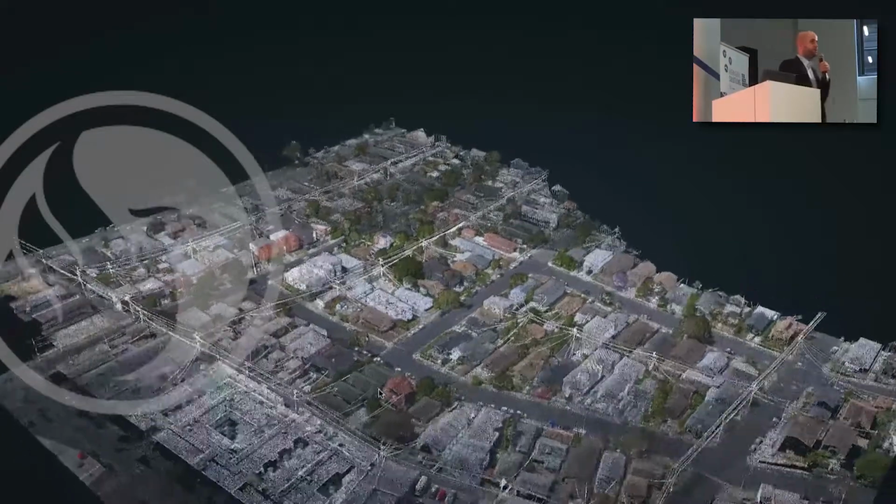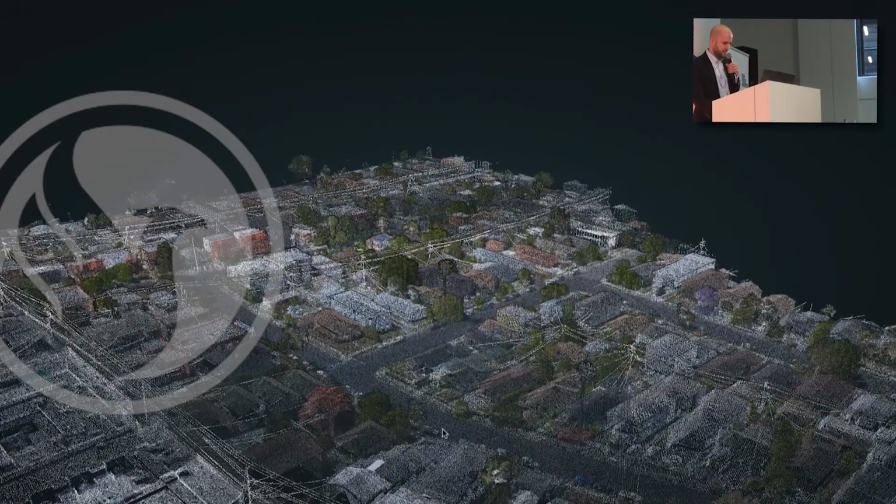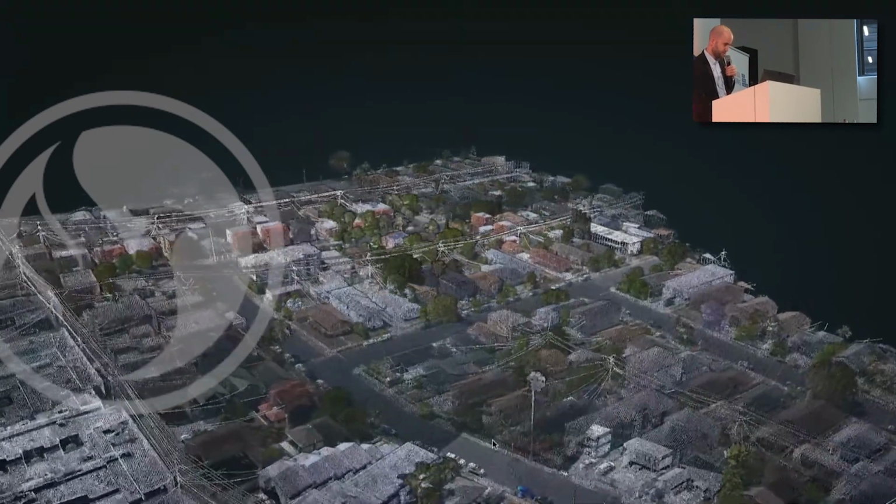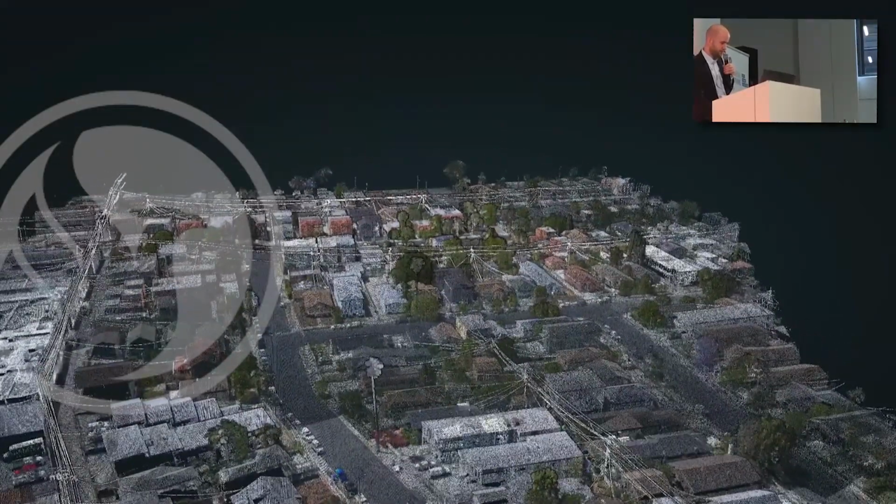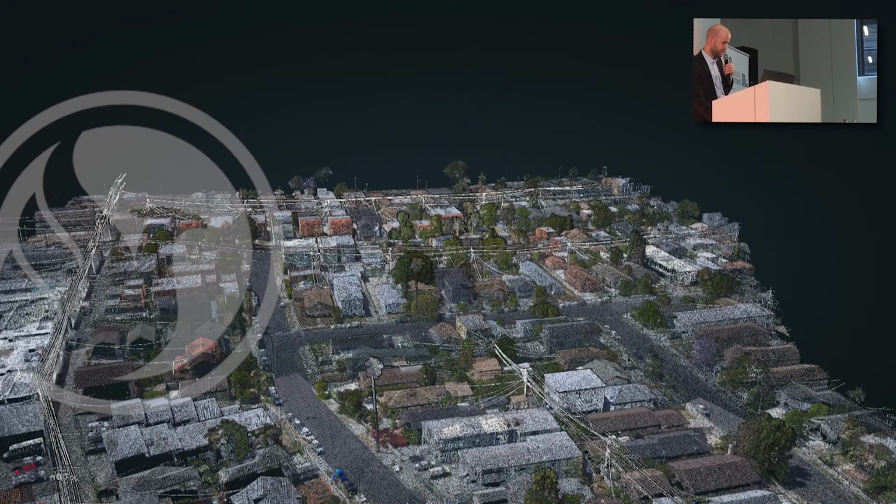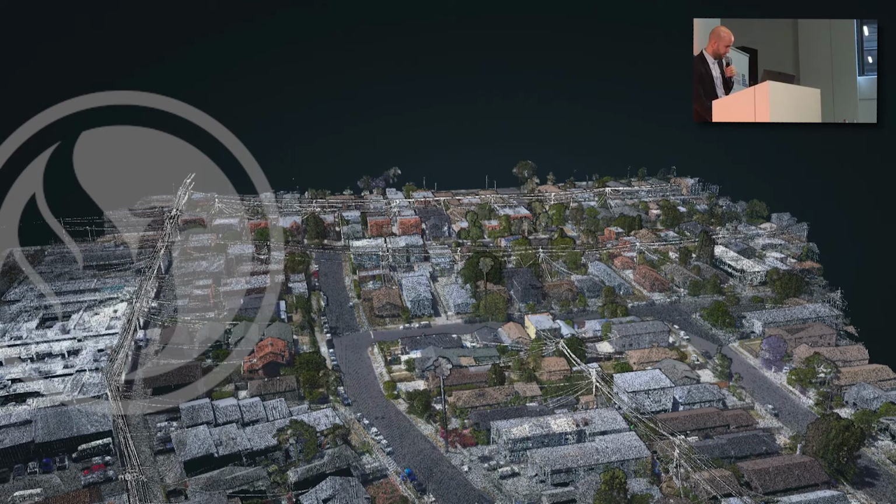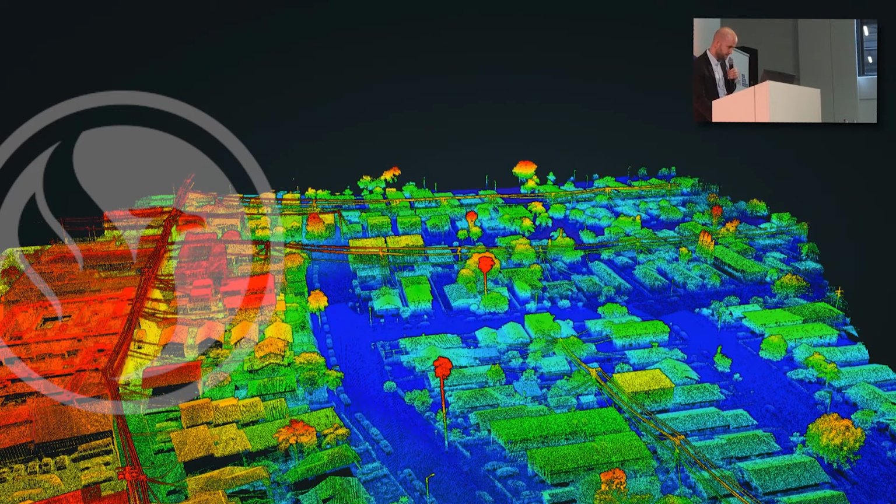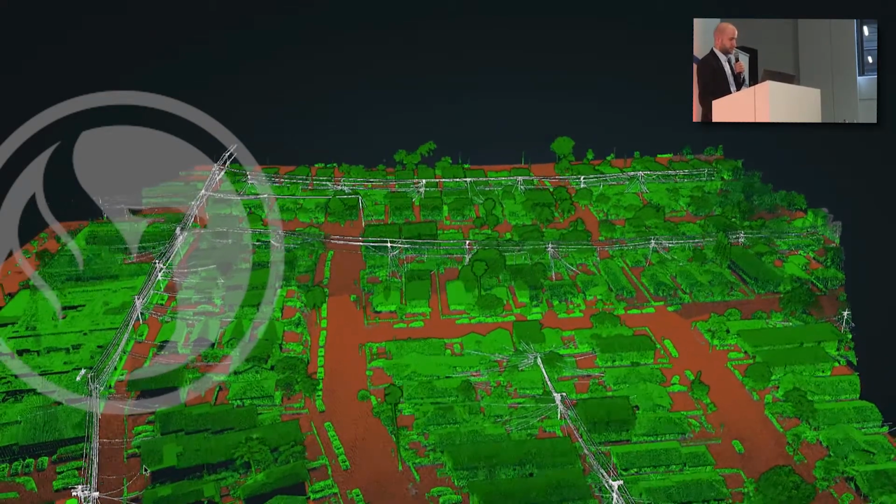This was a Ranger system flown over Los Angeles at, I think, 60 meters height, and you can clearly see, if 4G works, yes, you can see beautiful colorization, power lines. I think there should also be classification. Yeah, here you can see power lines and ground and non-ground separated.